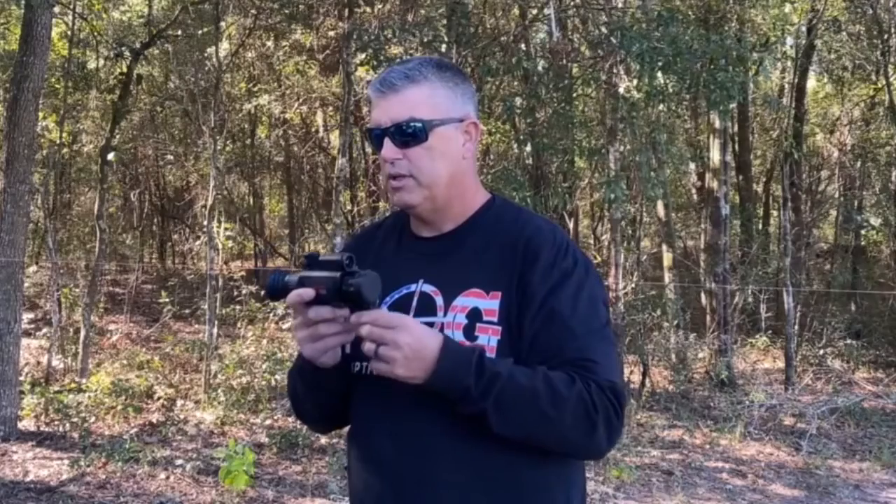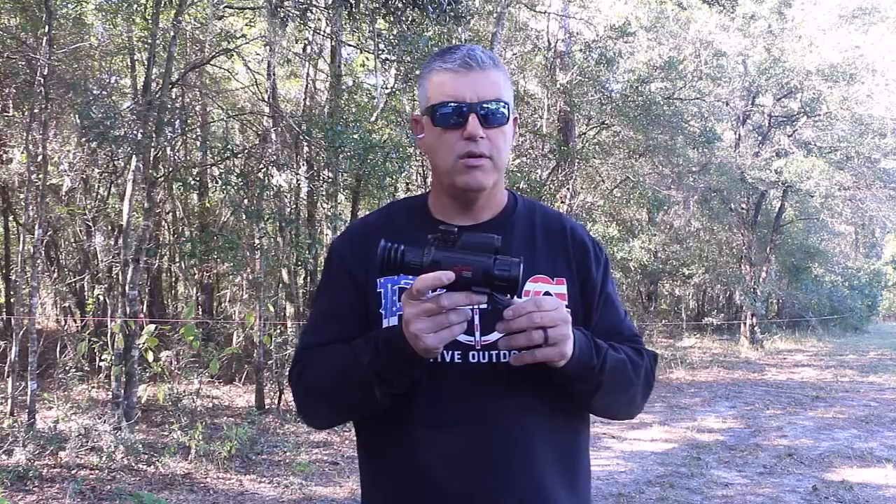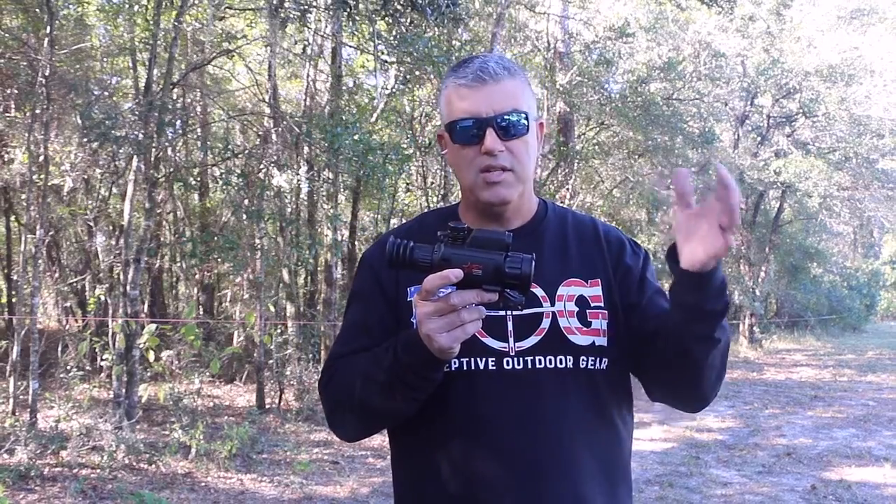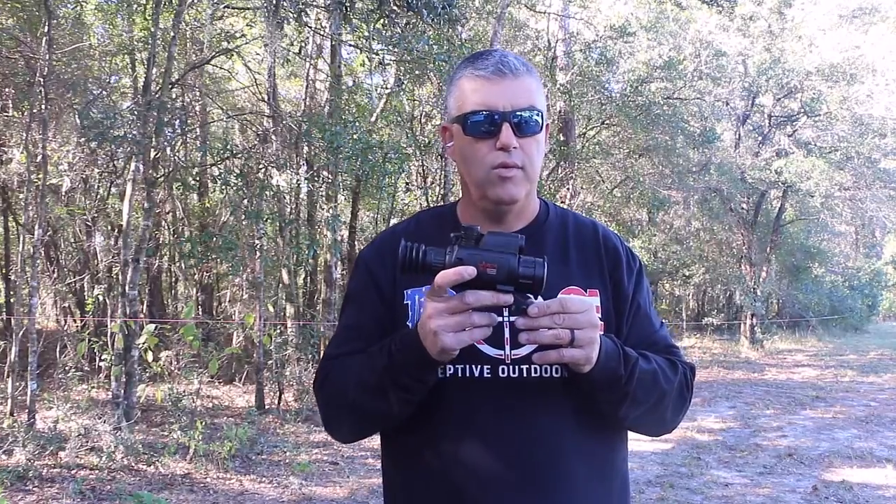But a new person looking through a thermal for the first time, that might be a little bit lower, because I have a lot of experience with a lot of different thermals. So I'm going to say that I can ID something a little further out than most people can, or at least the average person. But a new person, it might be a little lower than that, but still, you can see heat from a long way. 1750 yards, that's a long way.